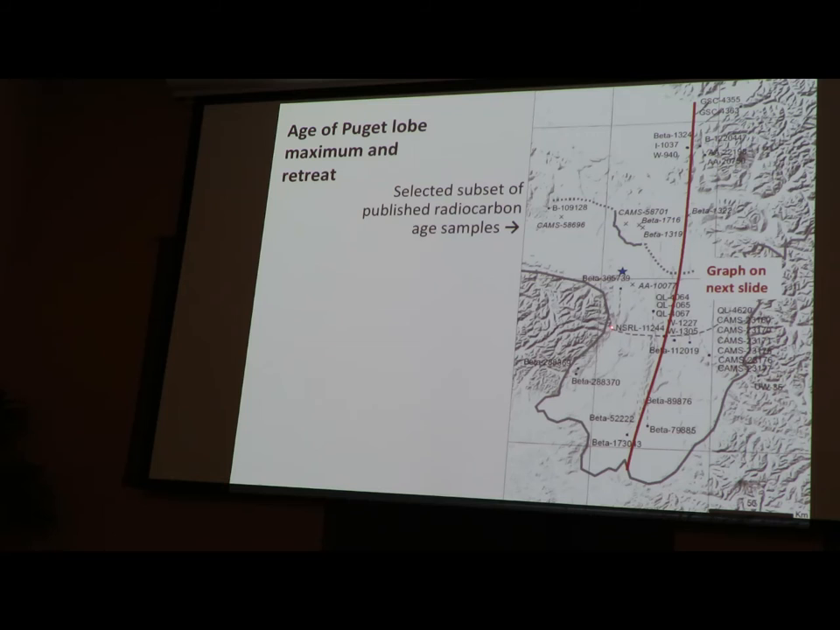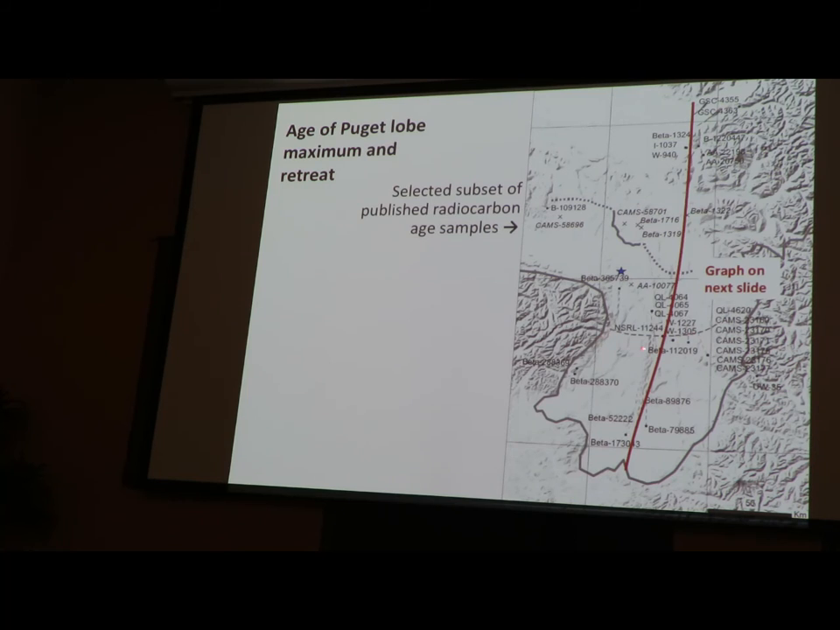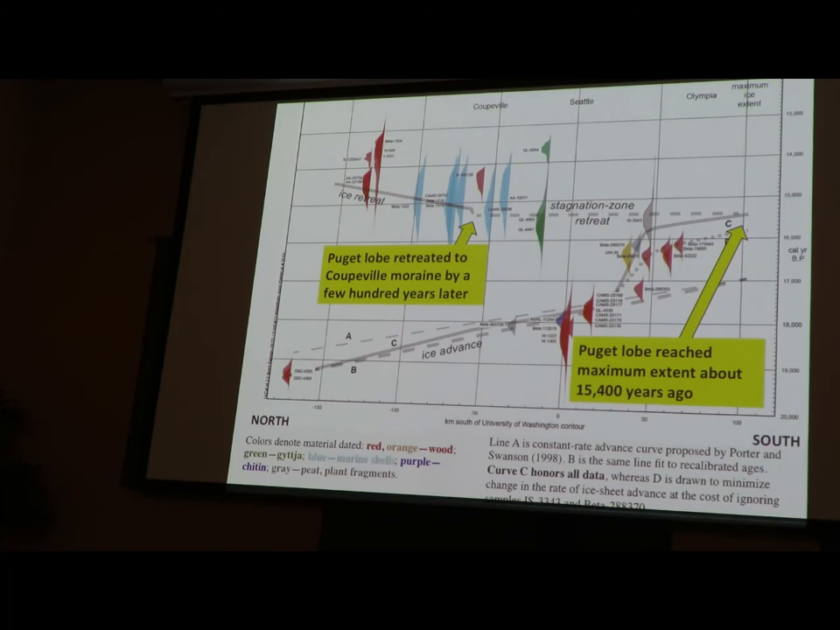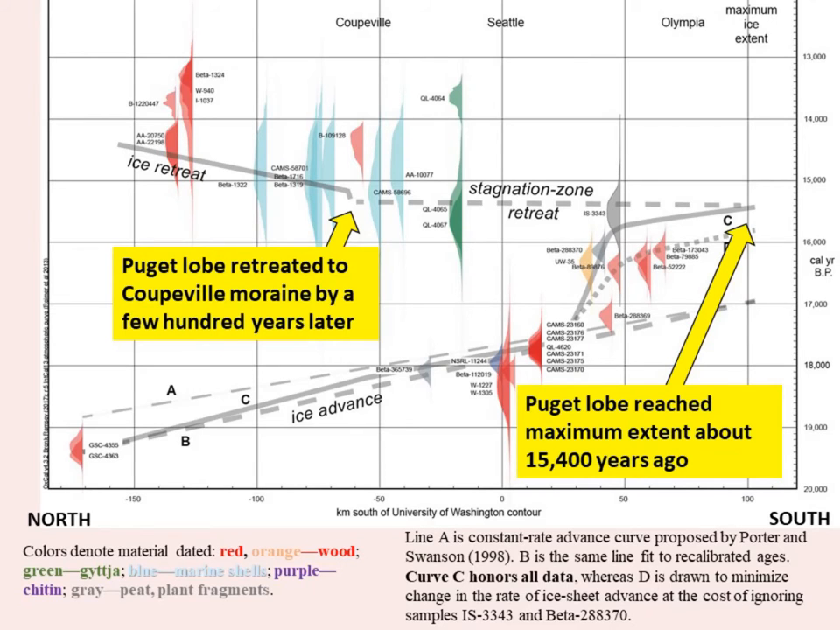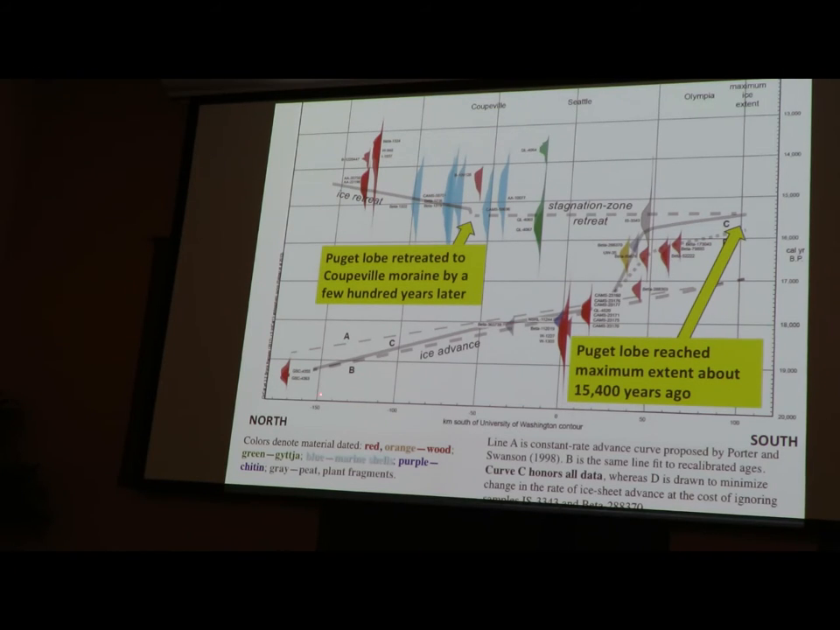And on that graph, I'm going to have as a zero line for the distance north-south, the contour on the glacier surface that went through the University of Washington. So here is north, here's the south, here at zero is the University of Washington contour, Coupeville, Olympia, maximum ice extent, and the border is up about here.